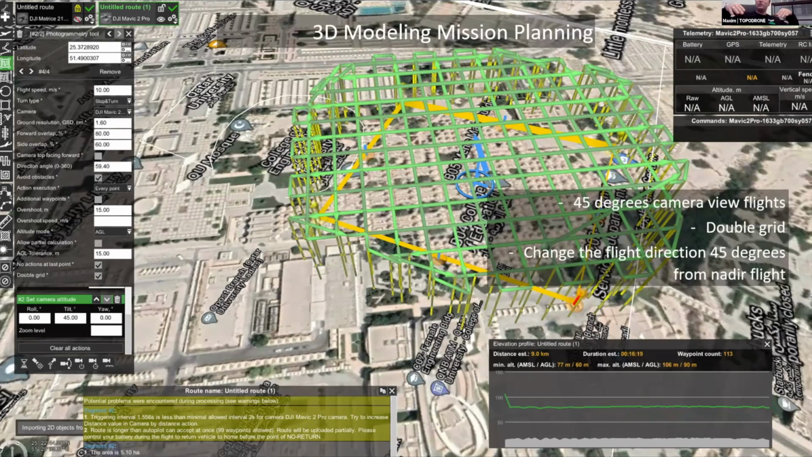We arranged such flights for the area where there were a lot of buildings, and it's not possible to make oblique flights. It's just possible to make a double grid mission, but with a 45-degree camera, and all this area was rotated. What else?